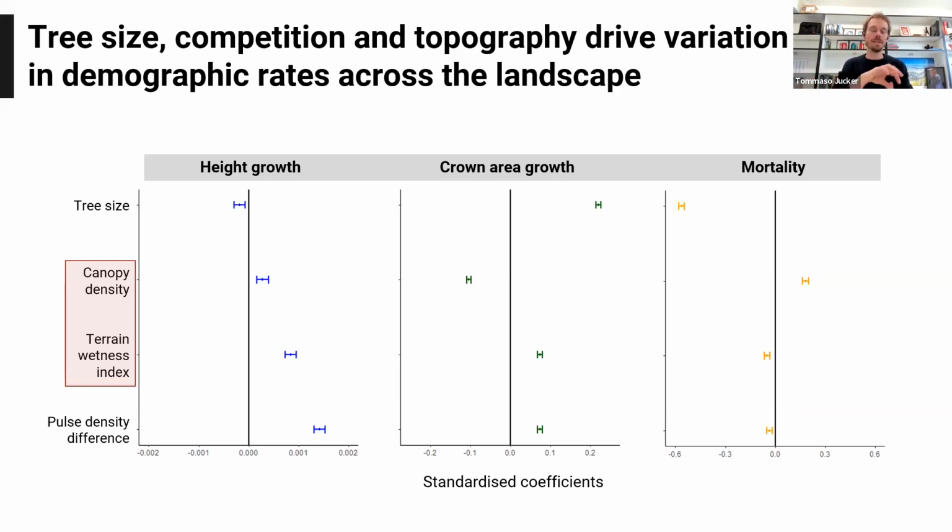So what we have here is a series of multiple linear regression models where we've essentially modeled height growth, crown area growth, and then mortality as a function of 4 things. One is the initial tree size of the tree. One is the canopy density of the surrounding area. So this is some measure of competition. We have a measure of terrain wetness index, which comes from the digital elevation model. So it tells us something about how water and nutrients flow through this landscape and accumulate through the landscape.